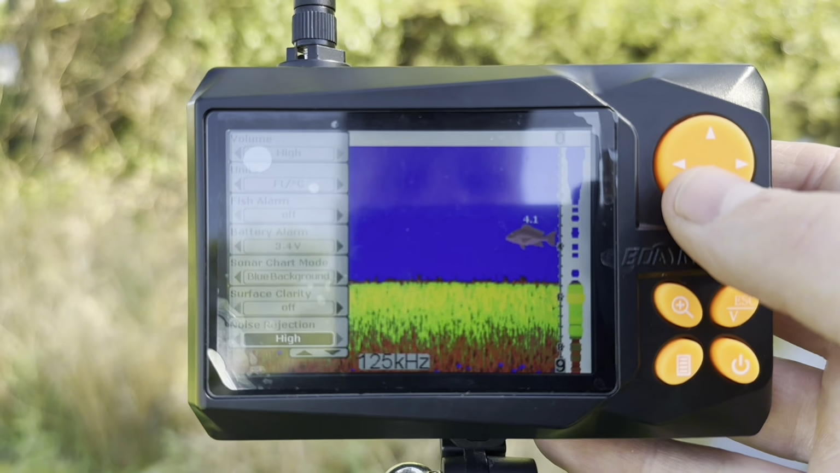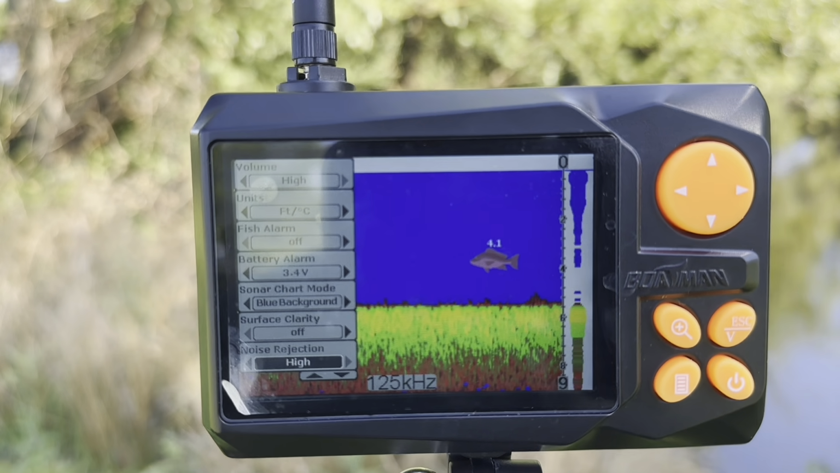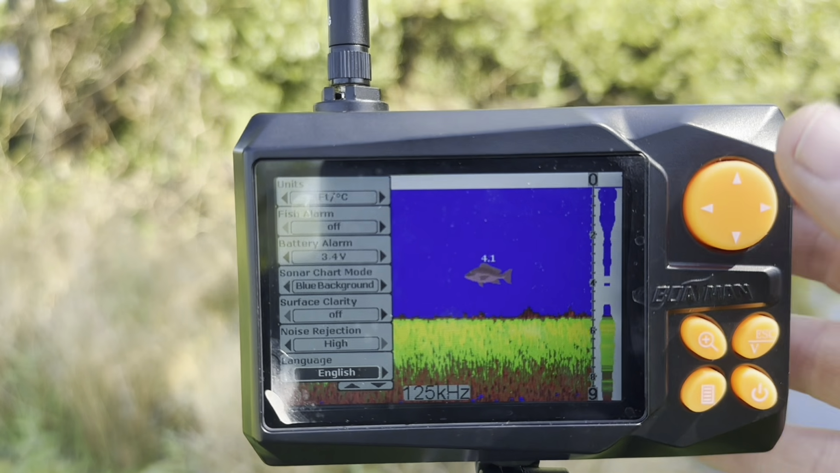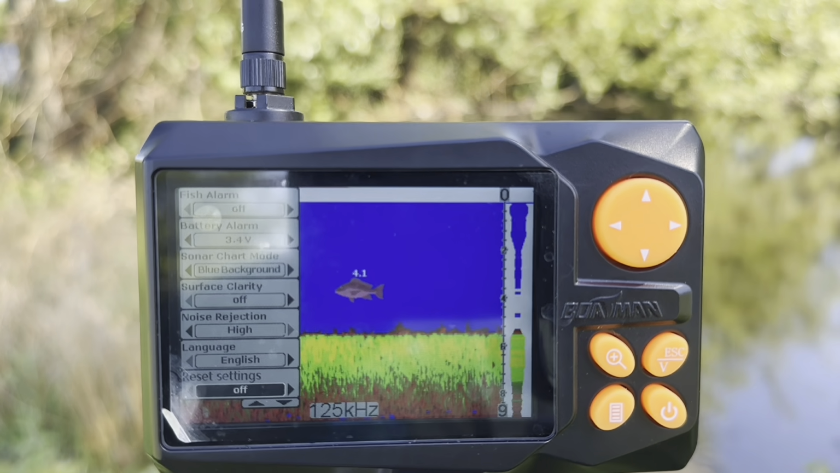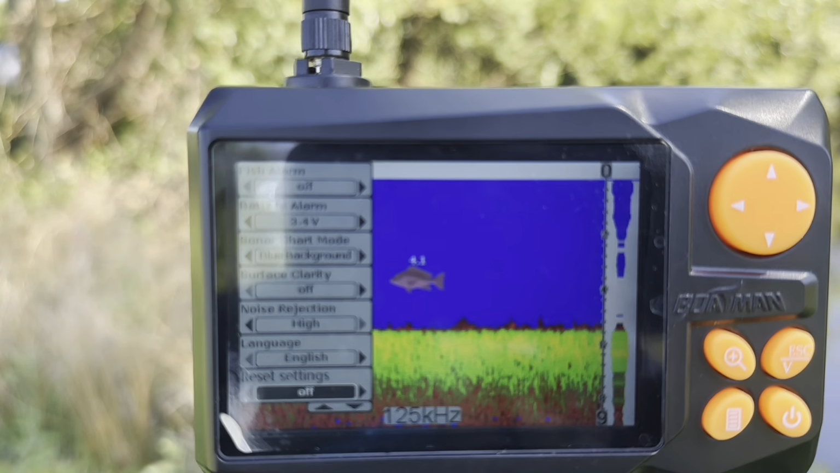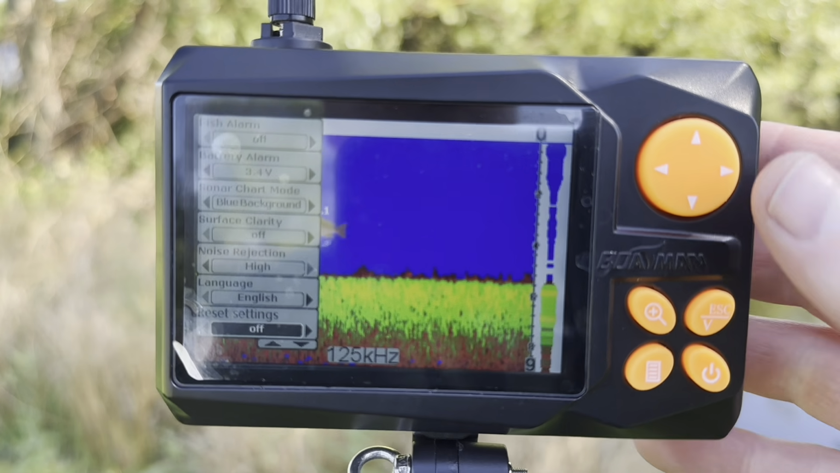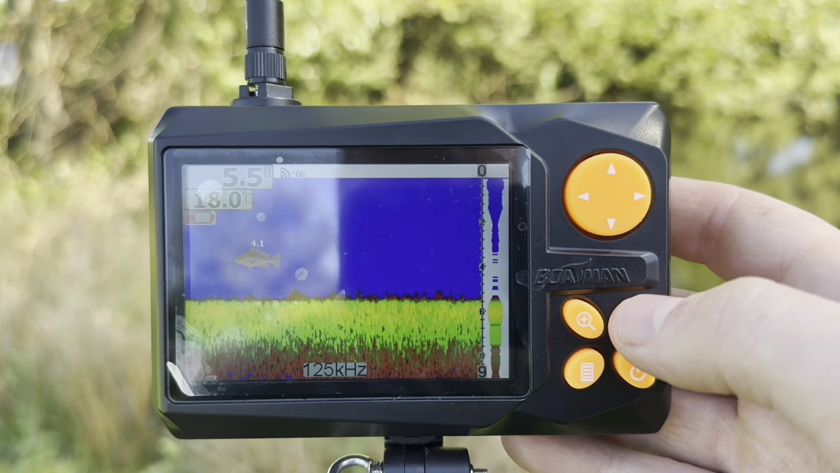We have noise rejection, which is, again, all to do with the sensitivity setting. I always just recommend to leave that on high. Language is in English, of course, you can cycle through the languages. And then a reset settings as well. So if you somehow muddle everything up and you don't know how to get back, you reset settings and it will default everything back to where it was originally. And that's it for our menu. And again, to get out of the menu, we can hit escape.